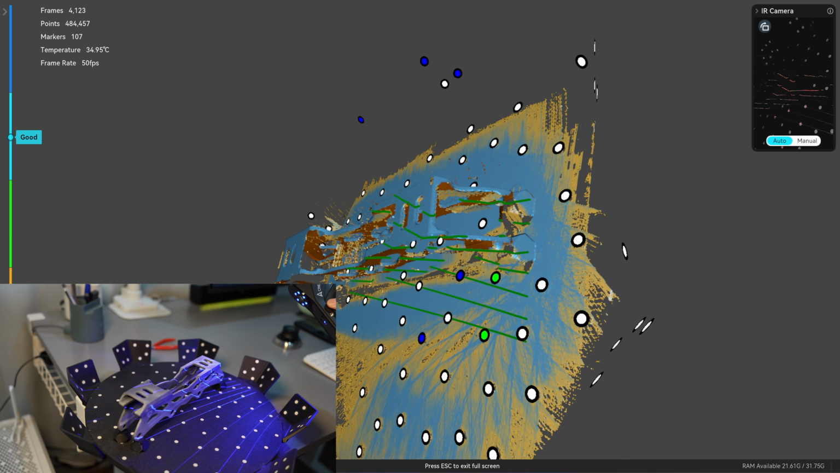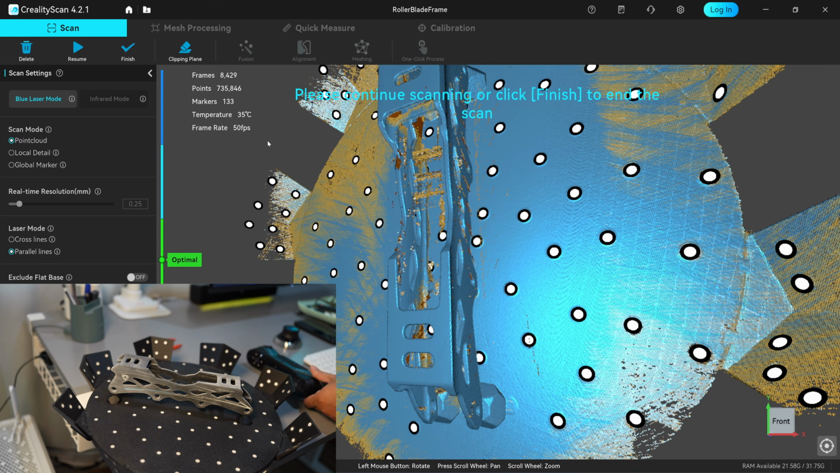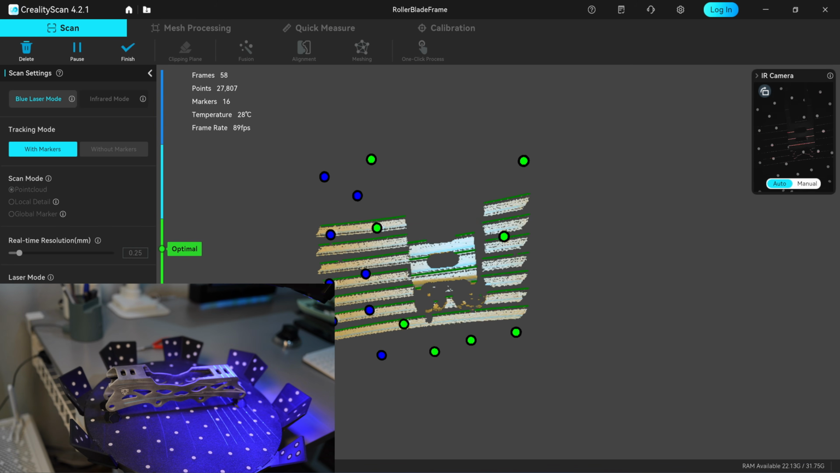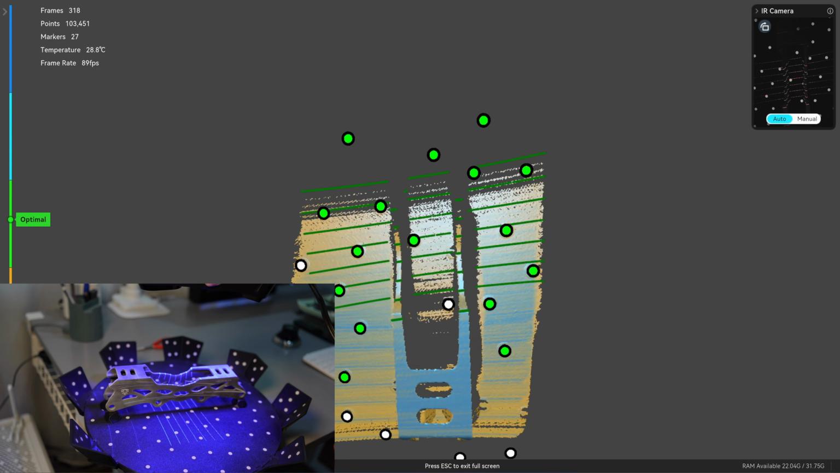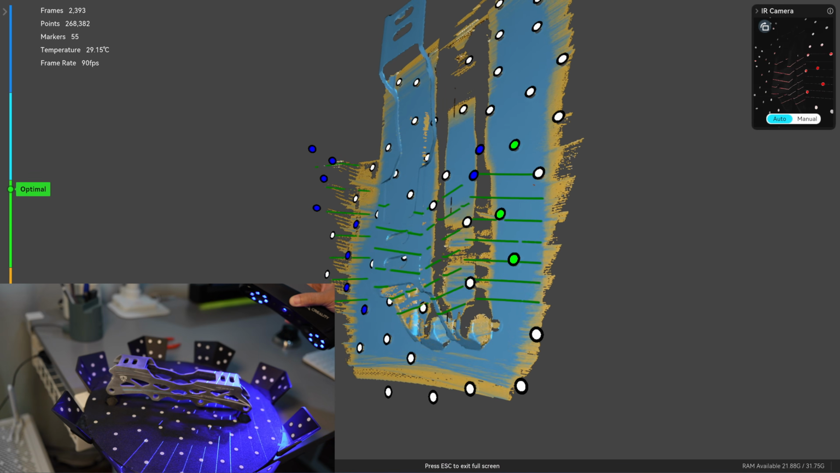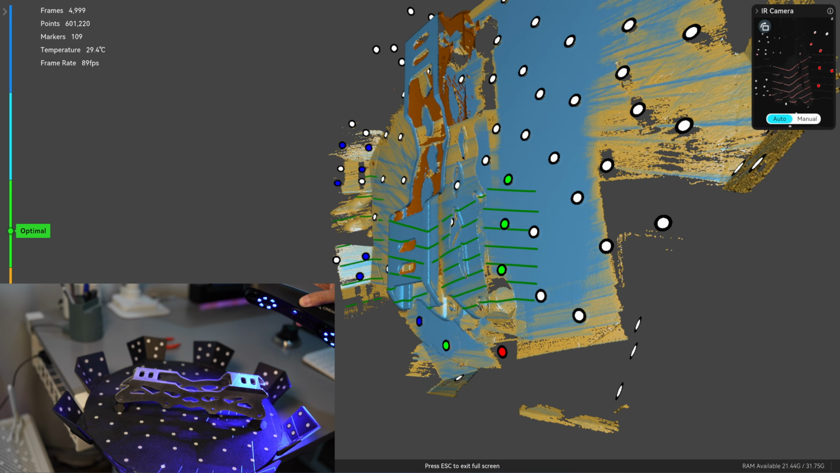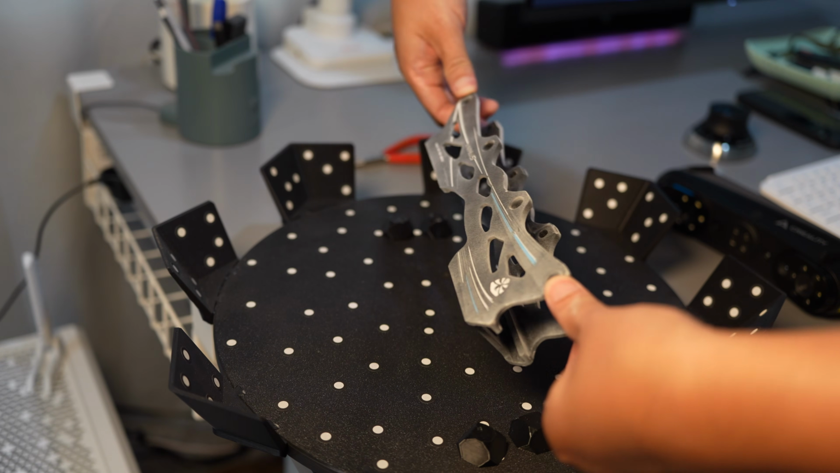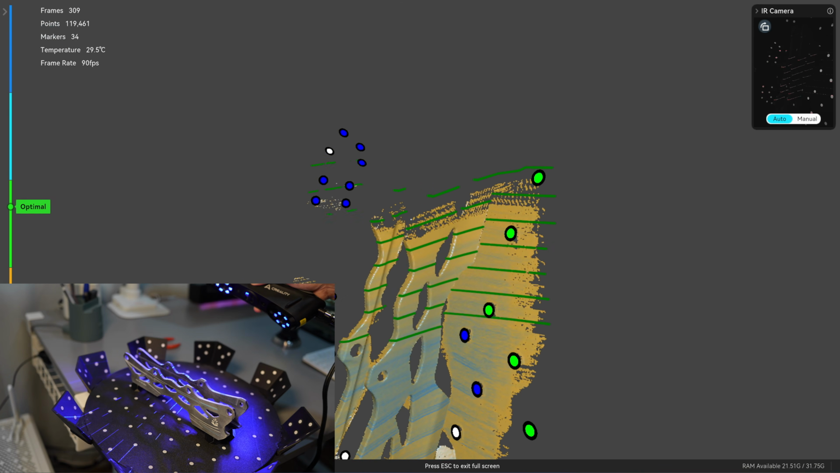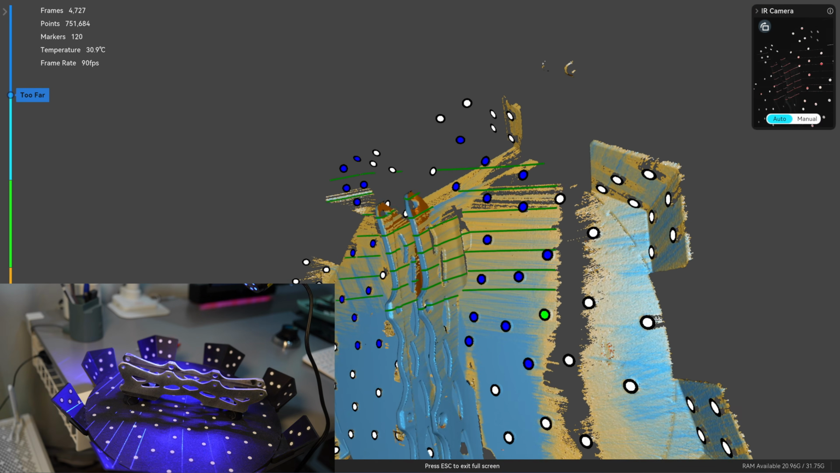This is real-time scanning speed, so you can see exactly how fast I'm moving the scanner. For comparison, I will also scan this frame using the more expensive Creality Sermoon S1. This is real-time scanning speed, so you can notice the difference. The Sermoon S1 is clearly faster, running at 90 frames per second compared to 50 frames per second on the Raptor Pro. Even though this part has a U shape, the 7-line laser was able to capture the bottom, so I didn't need to switch to single-line laser mode.